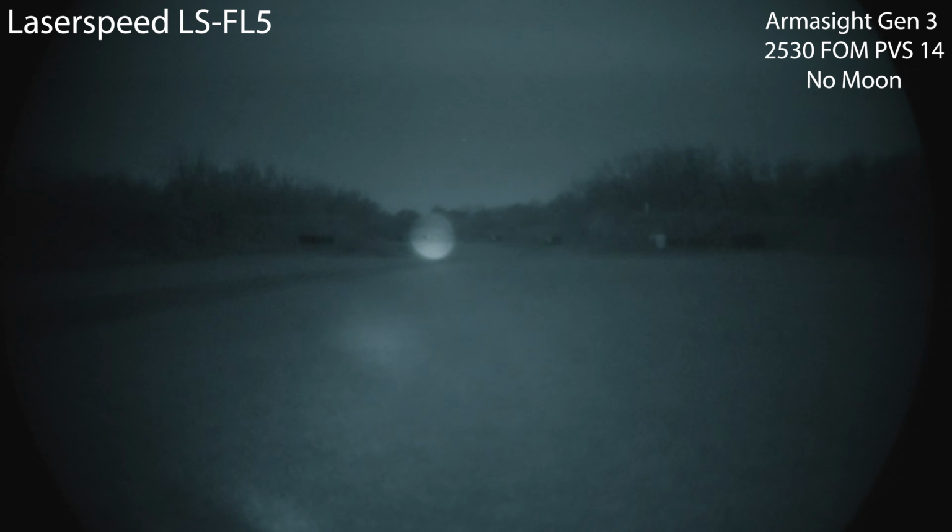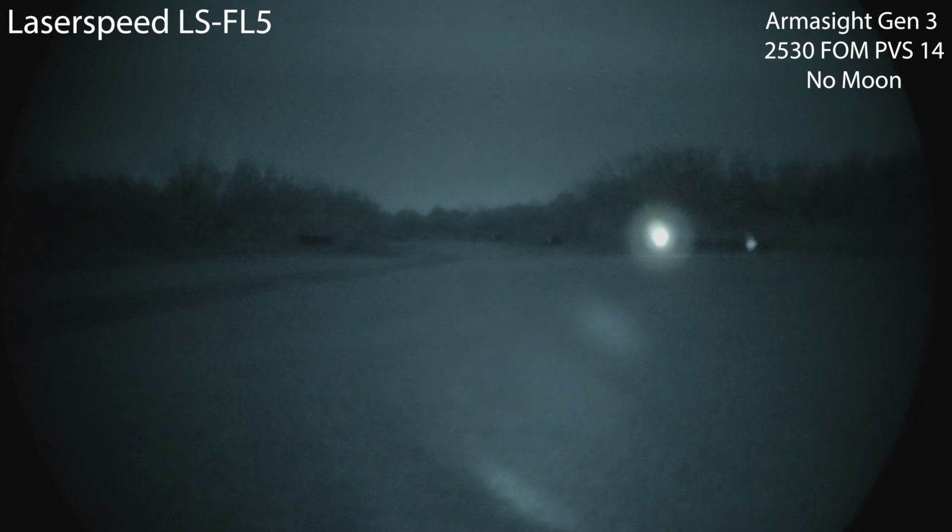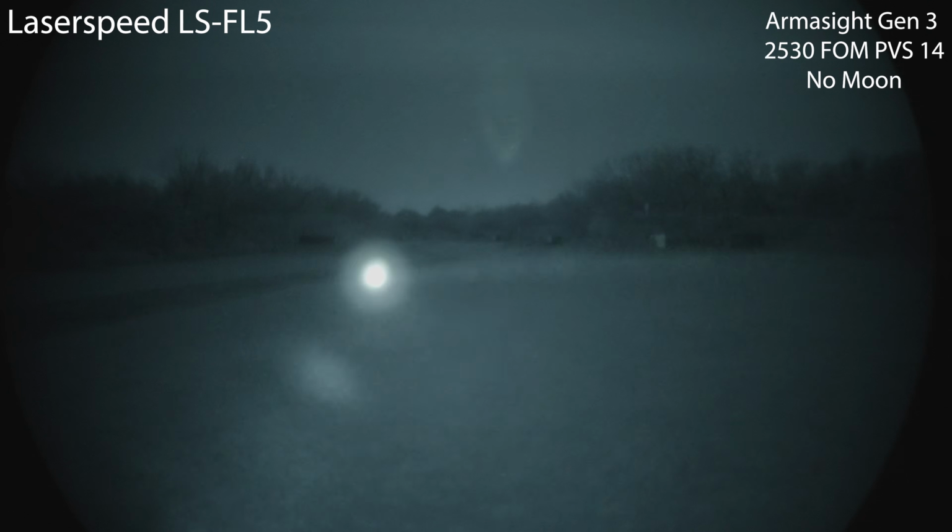And pretty clean illuminator. Definitely see that 500 yard target right now. I'll narrow it a little more for you. No problem. See the 500 yard target. I can even make out the steel targets to the right. Gonna definitely overpower at